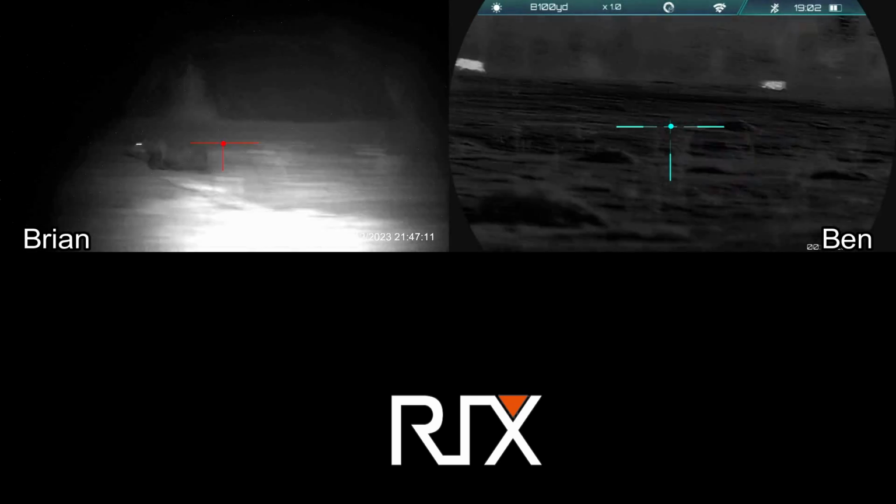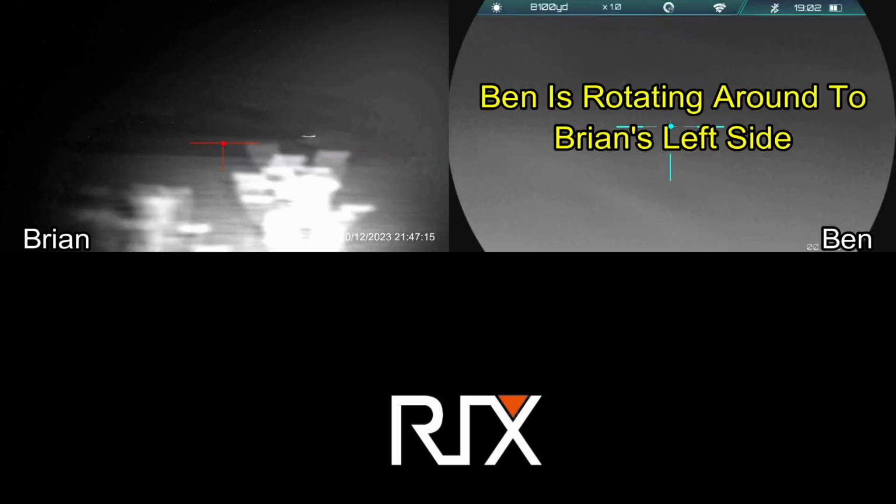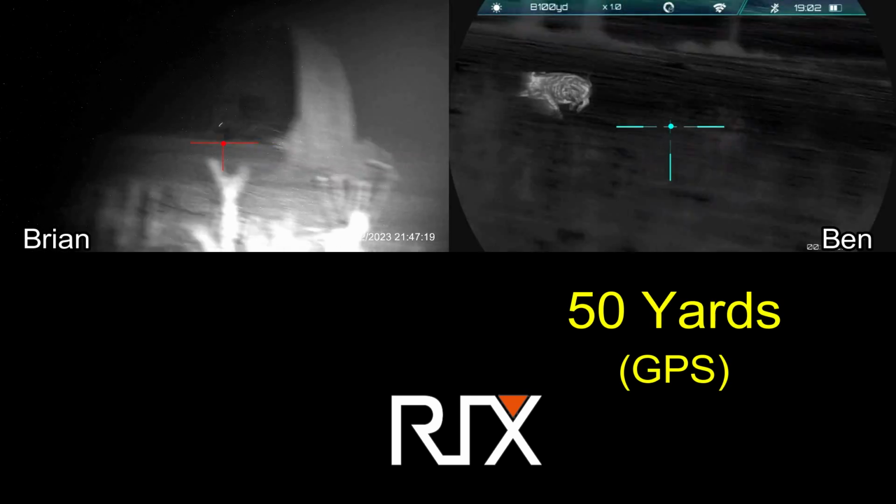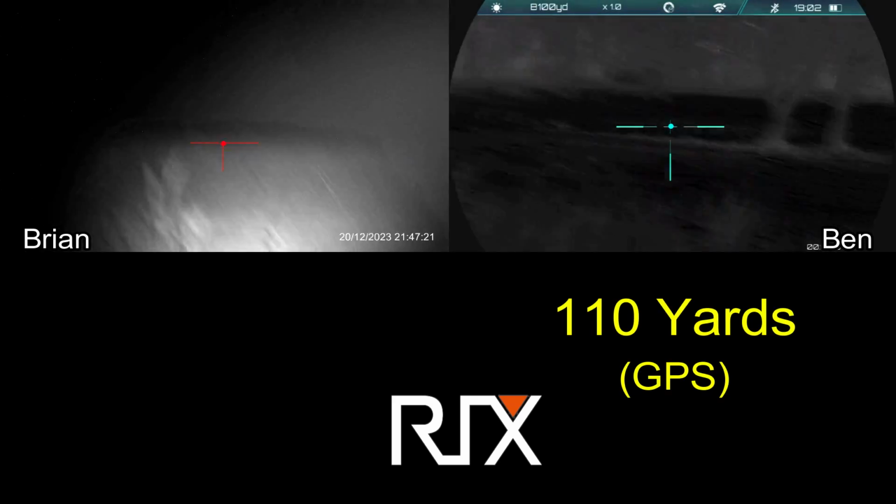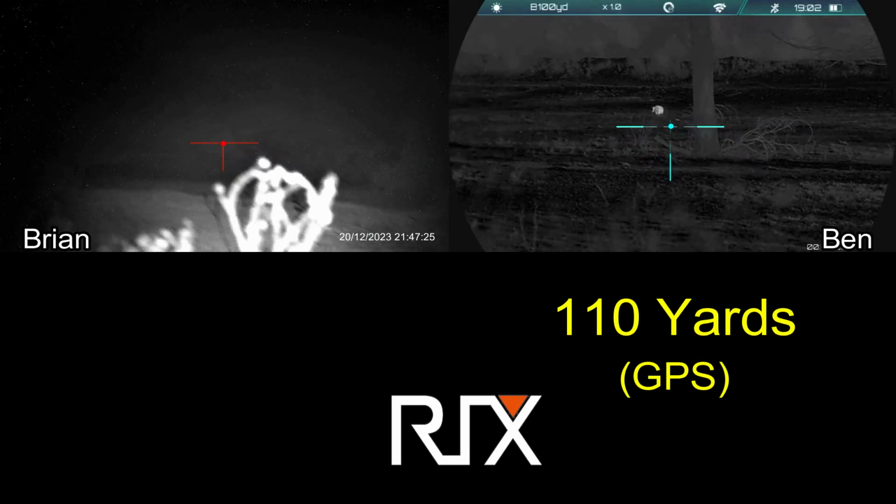First, most of the hogs run off to the right. And then they turn around. And Ben realizes that he's in the wrong position, so he shifts around behind me. He rolls his first hog. I roll a hog.